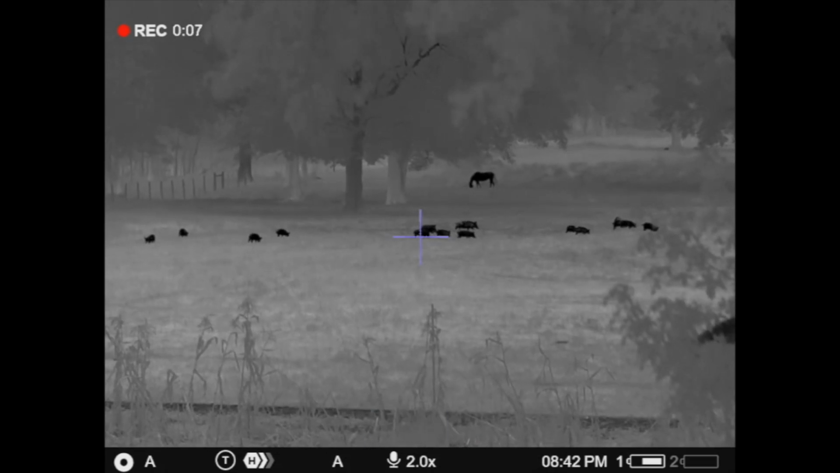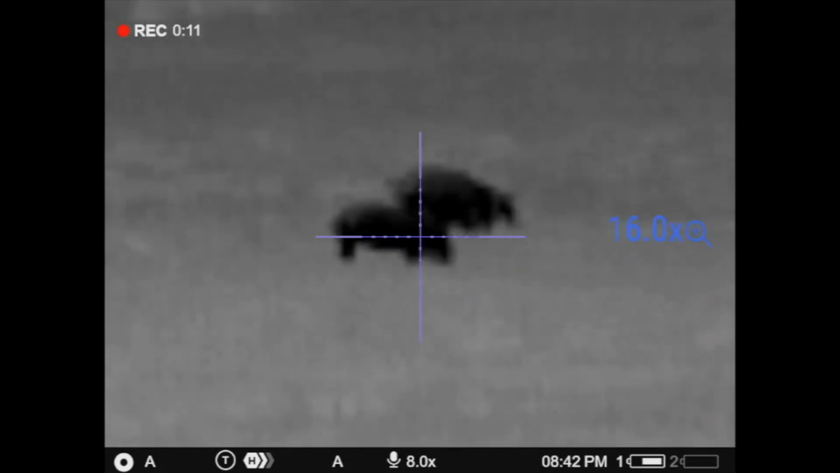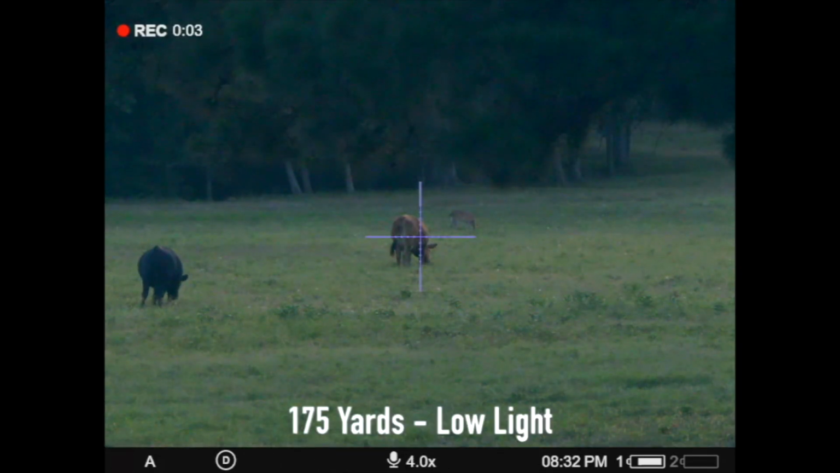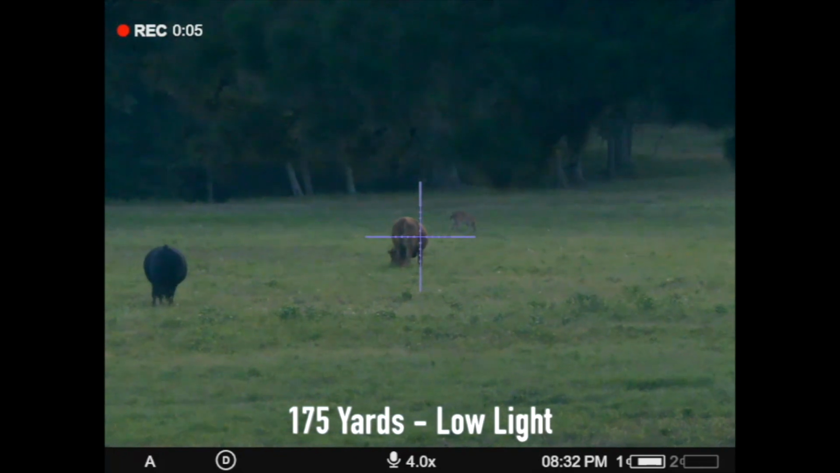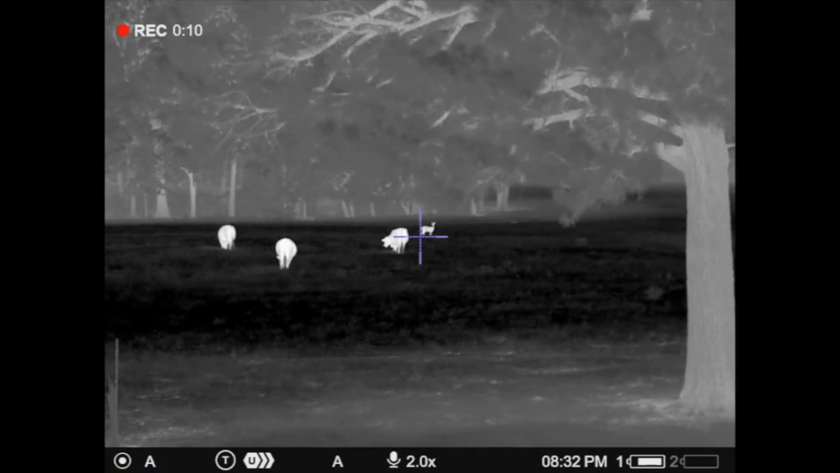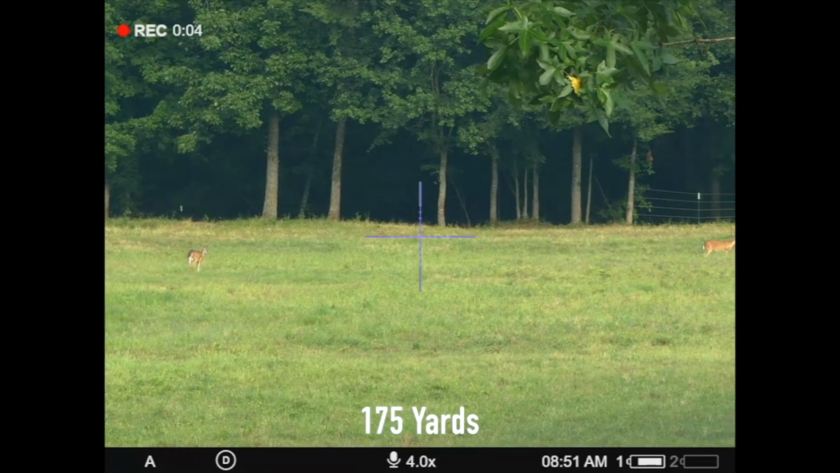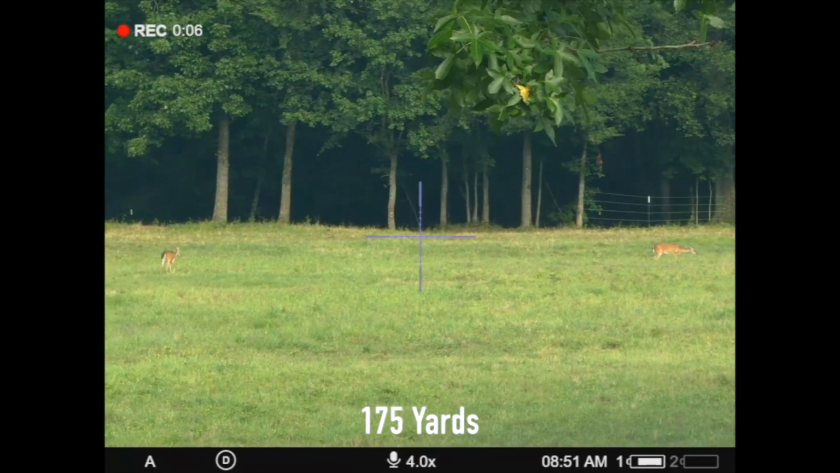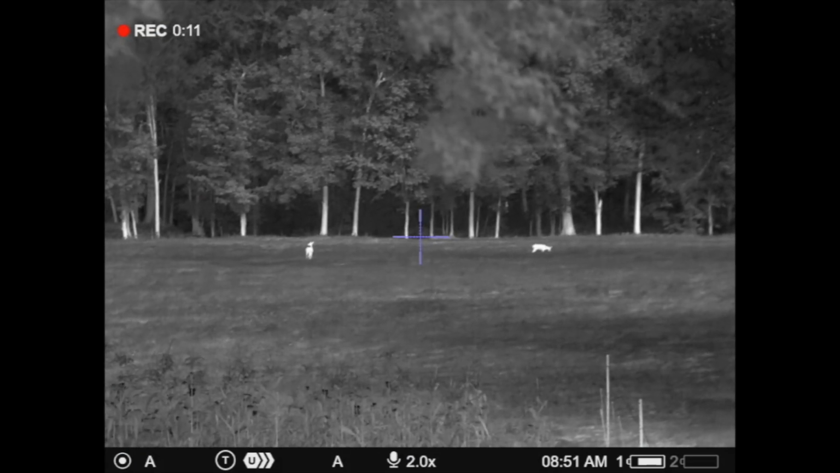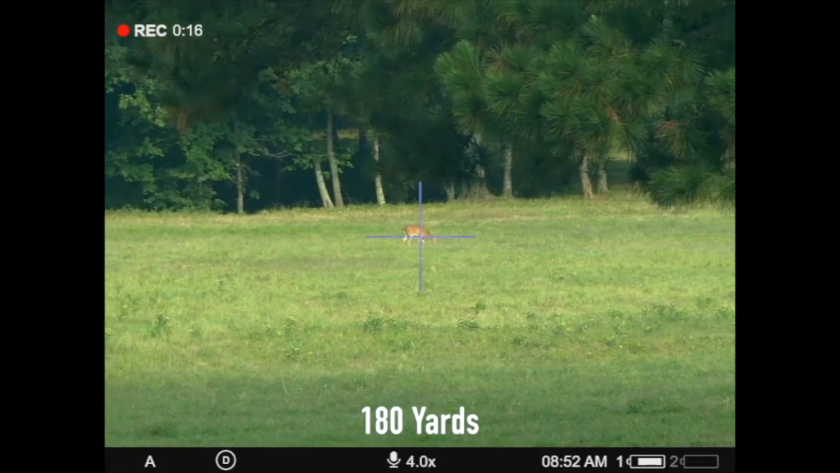Thermal detection range, according to Pulsar, is 1,800 yards. The thermal ID range, identifying something like a hog or a coyote, a small to medium-sized animal, something bigger than a coon or a possum, but smaller than a cow or an elk or maybe even a deer. So just, again, hogs, coyotes, kind of the logical thing, bigger cats. You're going to be looking, this is our opinion, at a conservative 400 yards in less than ideal conditions.